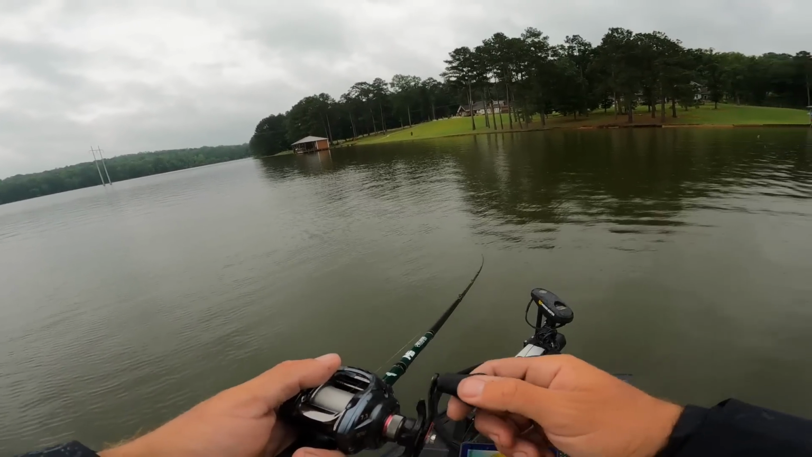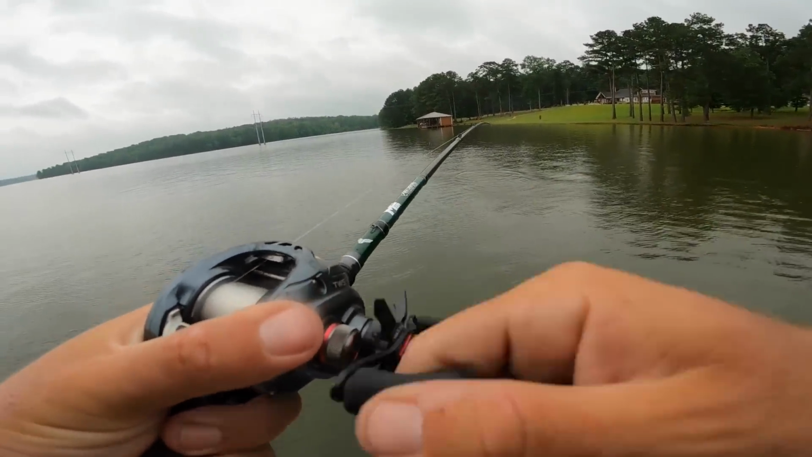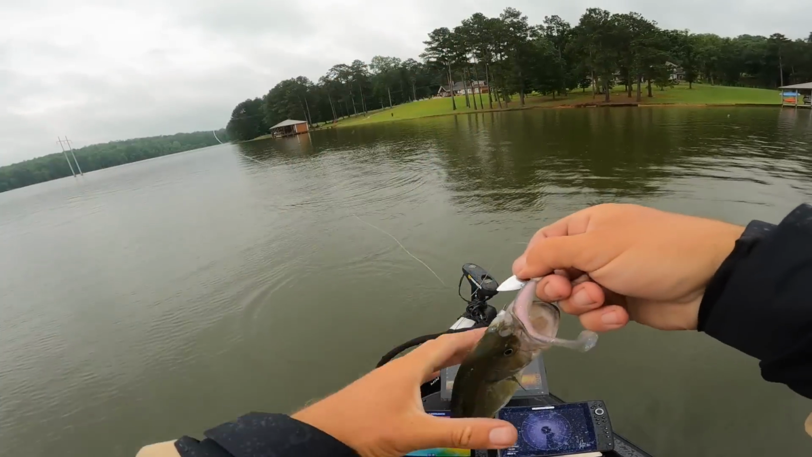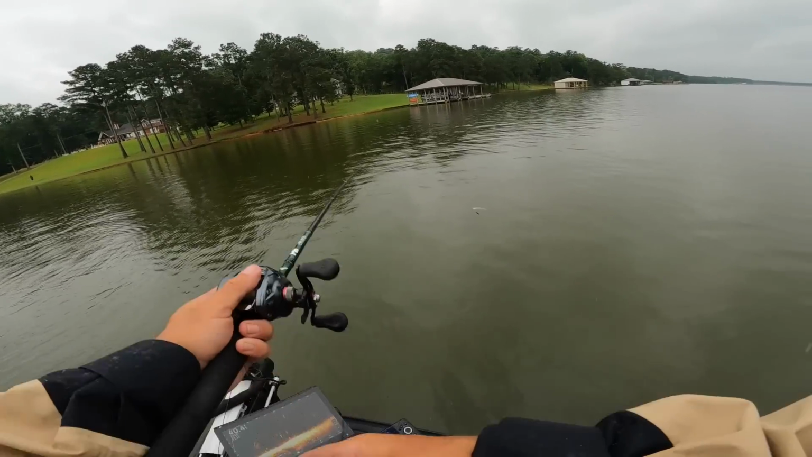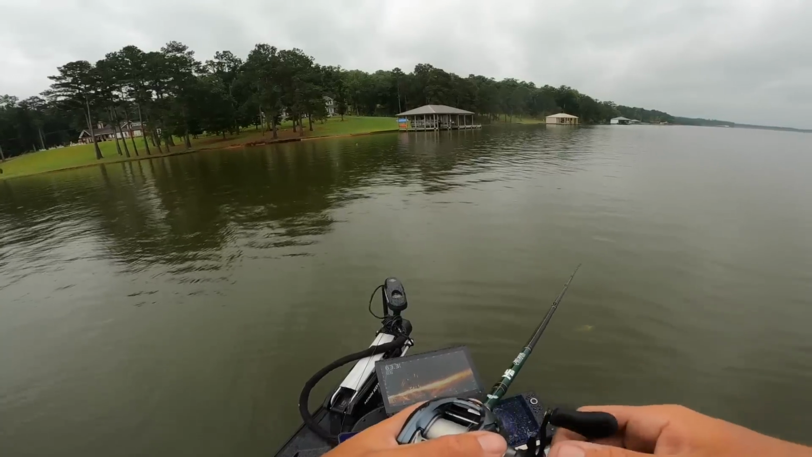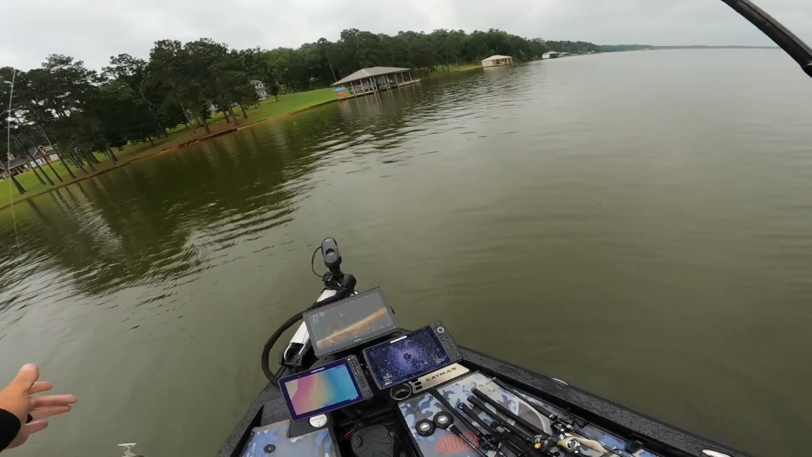How about you guys? Oh yeah, you want it too. I'm a big tournament guy now. I'm just trying to catch numbers. We're on them, guys. Got a limit for about 7 pounds, 8 fish limit. Oh, this one ate it as I was trying to pull it out of the water.